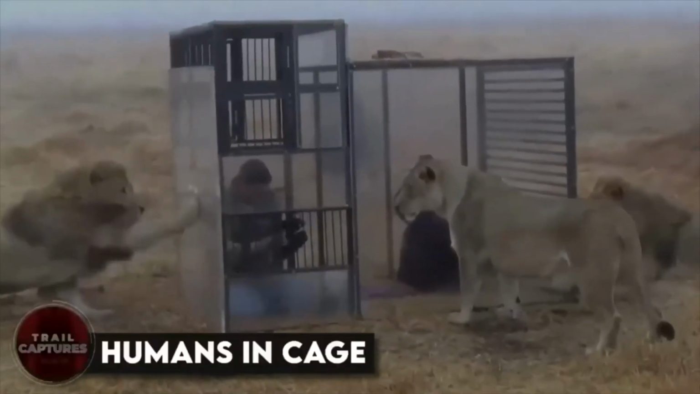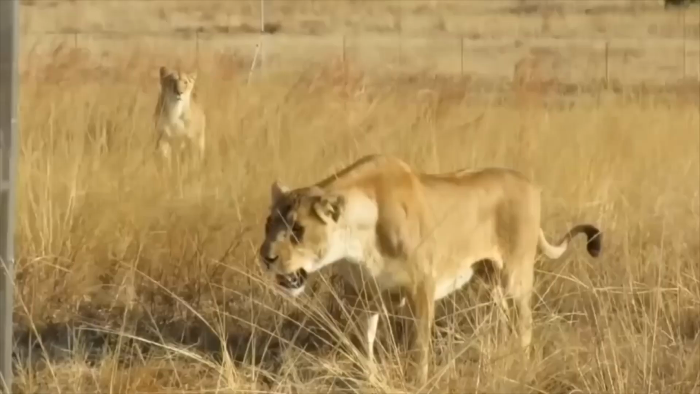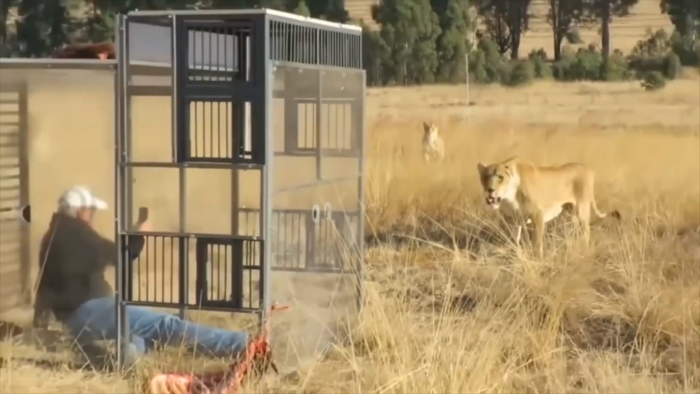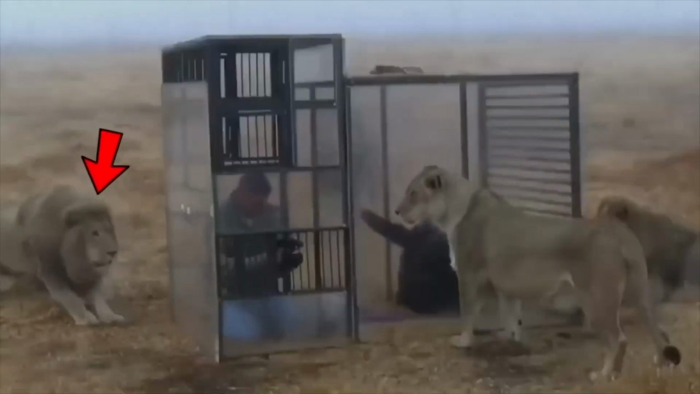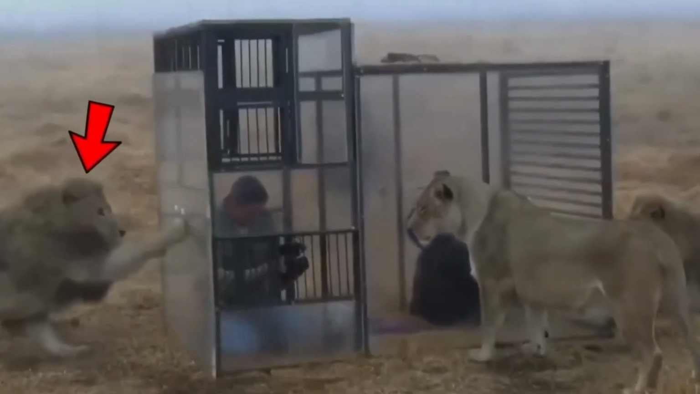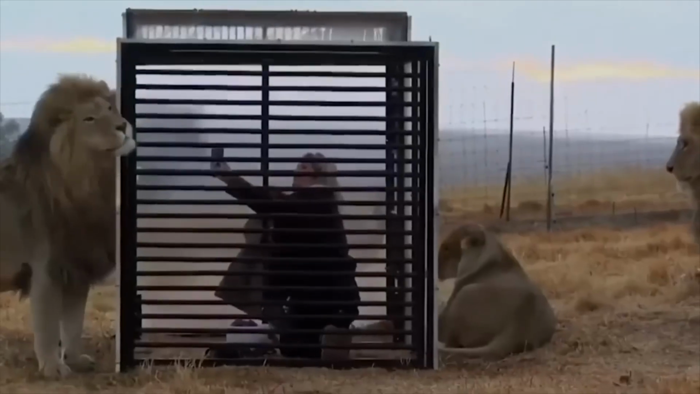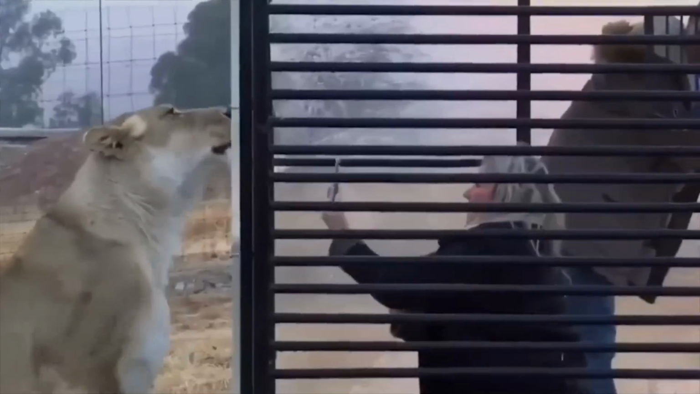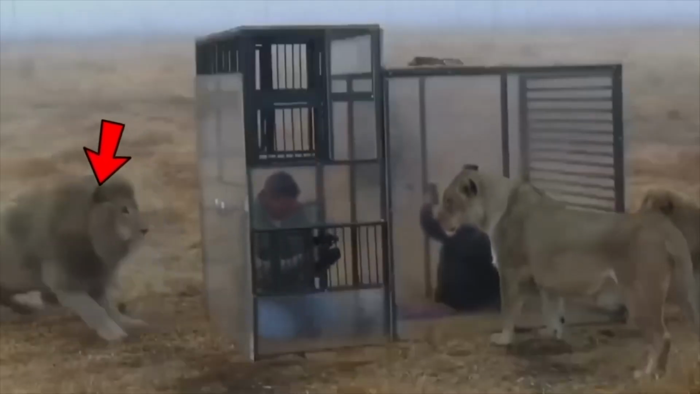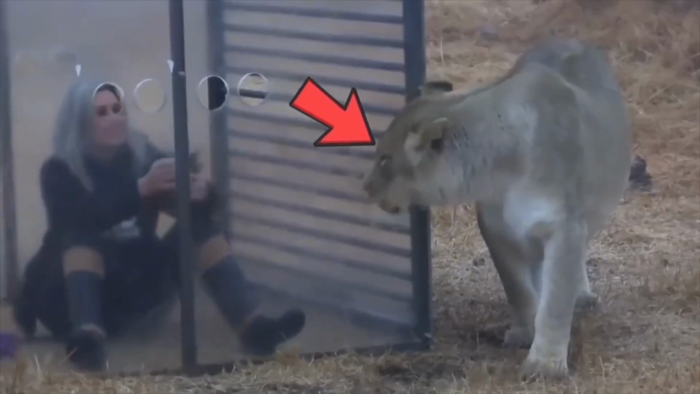To avoid predators, these dolphins never fully sleep and always keep their brains partially awake. Humans in cage. Do you consider yourself brave? Would you be willing to step into a cage in the middle of a jungle where lions are roaming nearby, just to get a closer look and better look at these magnificent beasts? There's actually a tourist spot in Harrismith, South Africa, where they'll put you in an enclosure and leave you in the midst of lions. In a video, you can see an elderly couple sitting calmly inside the cage, while lions are roaming around and even sitting on top of the enclosure as visitors take pictures.